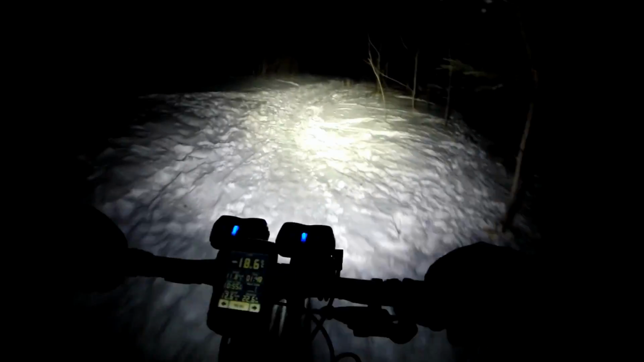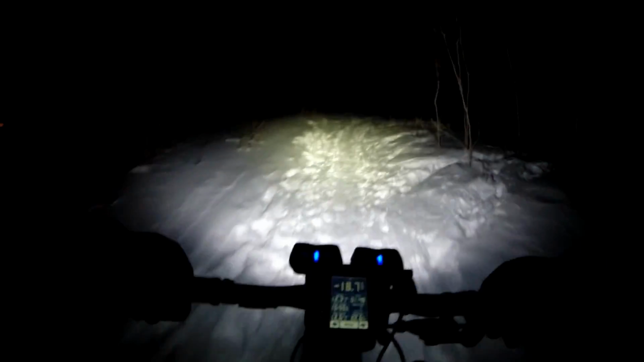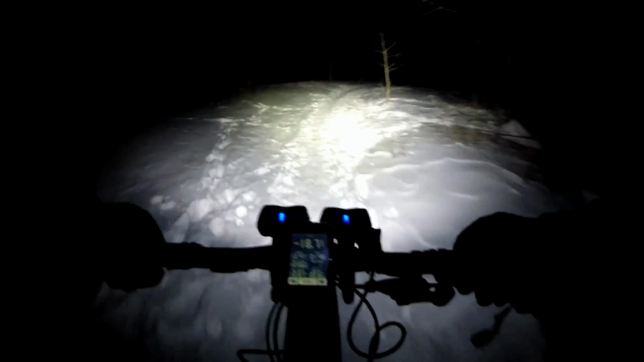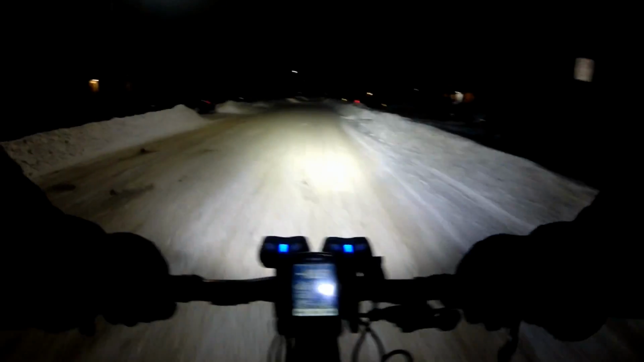So we're an hour and 48 minutes in, so we're gonna start heading home. I just did this little additional loop to get us into the position where it should be right around 2 hours by the time we get home.